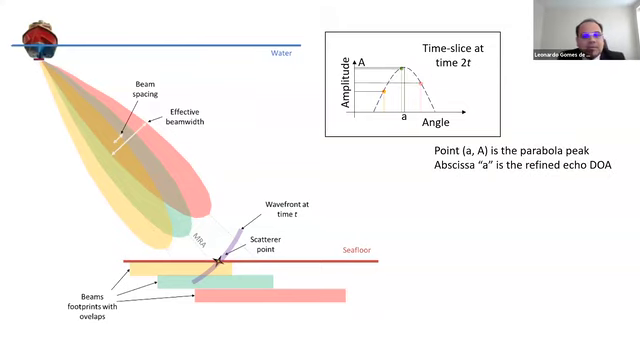Parabola fitting seems a practical approach as it reasonably mimics the main lobe of a typical beam, and the abscissa of the parabola's peak is used to estimate the scattering point direction. It's also necessary that geometric corrections are made and that the data have corrected TVG so that the information of each beam can be compared.